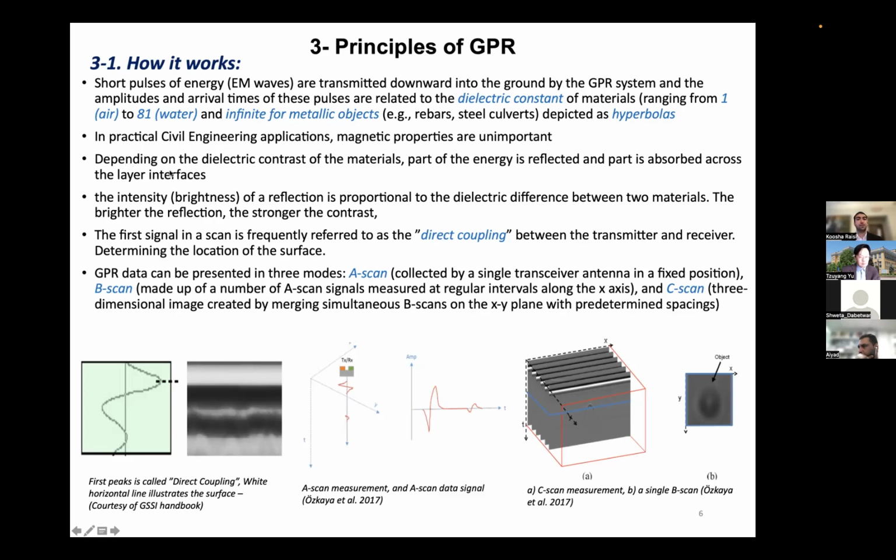Depending on the dielectric contrast between the materials, part of the energy is reflected and part is absorbed across the layer interfaces. The intensity of these reflections that come back is proportional to the dielectric difference between the two materials. The brighter the reflection, the stronger the contrast. As you can see here, the first signal is frequently referred to as direct coupling, which shows the location of the surface.